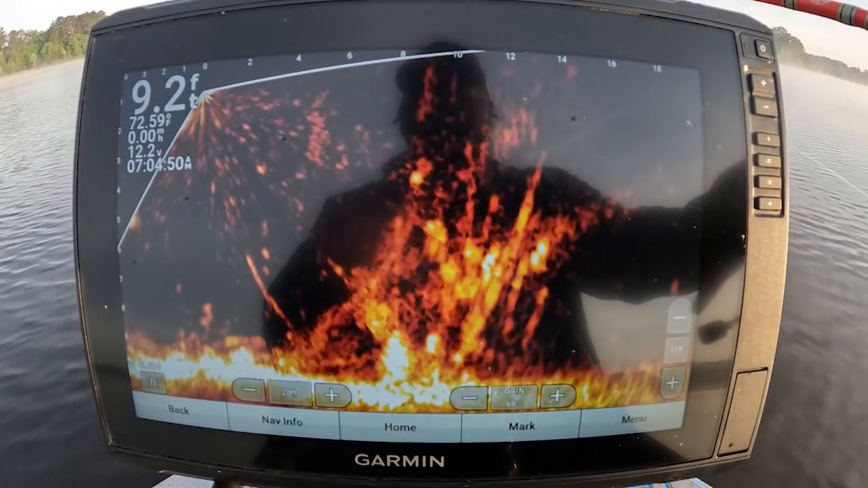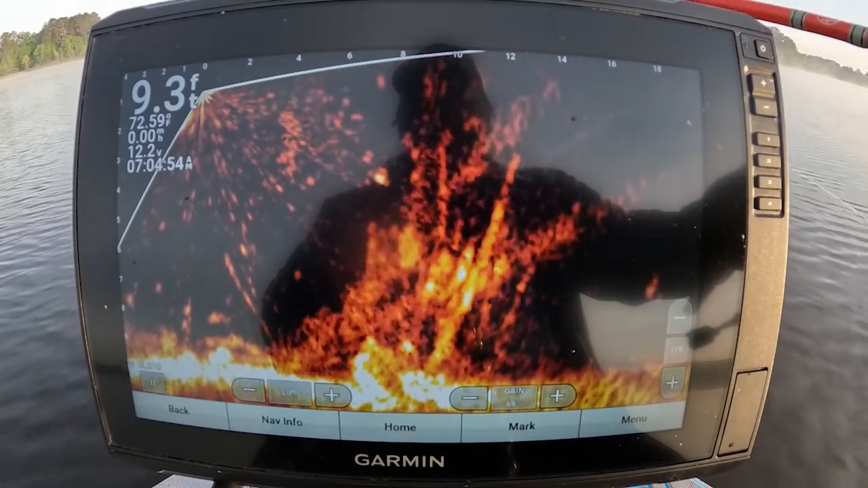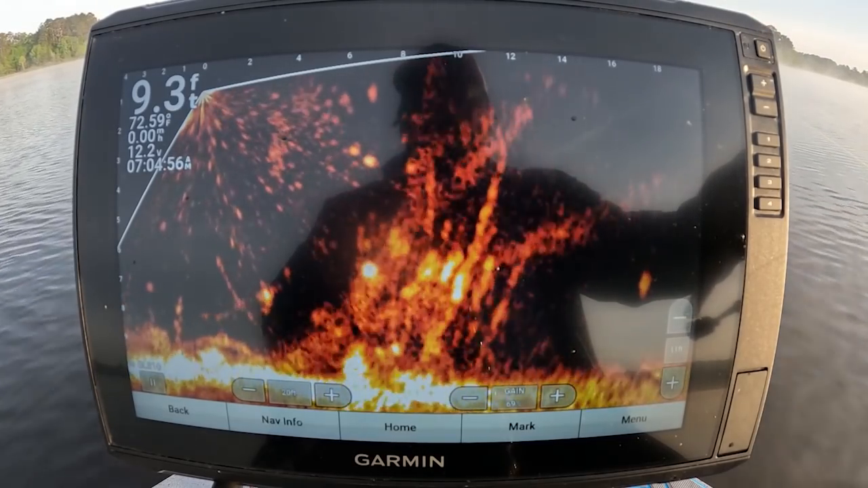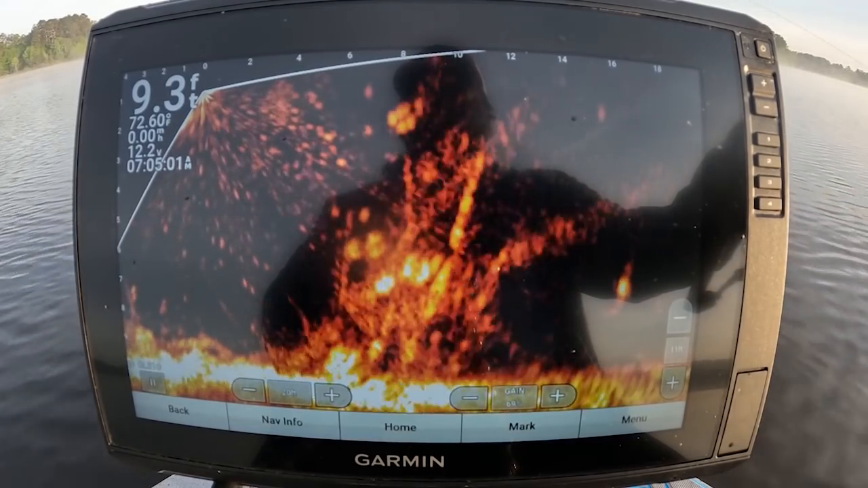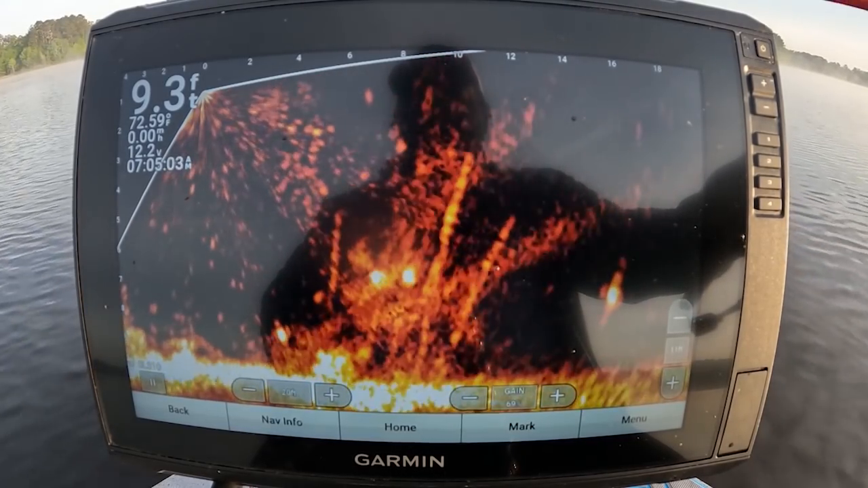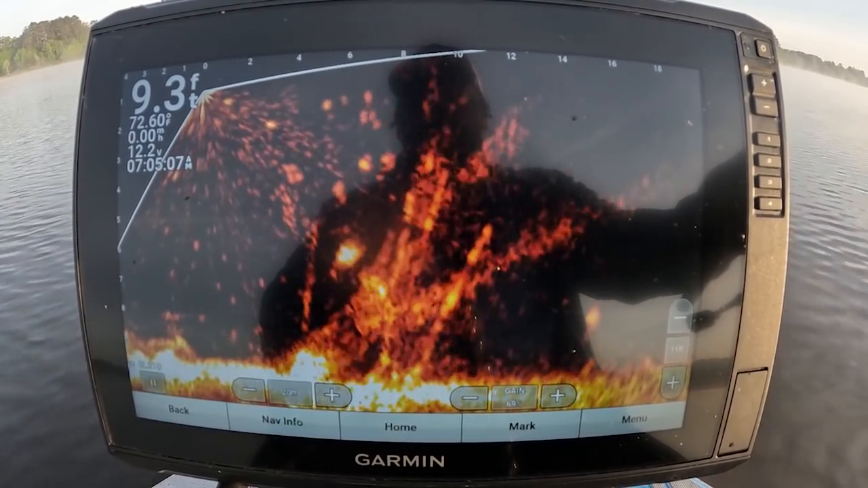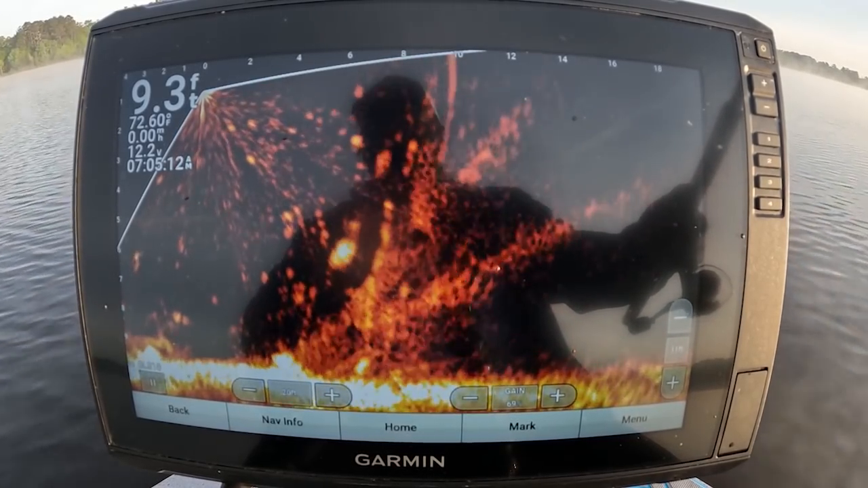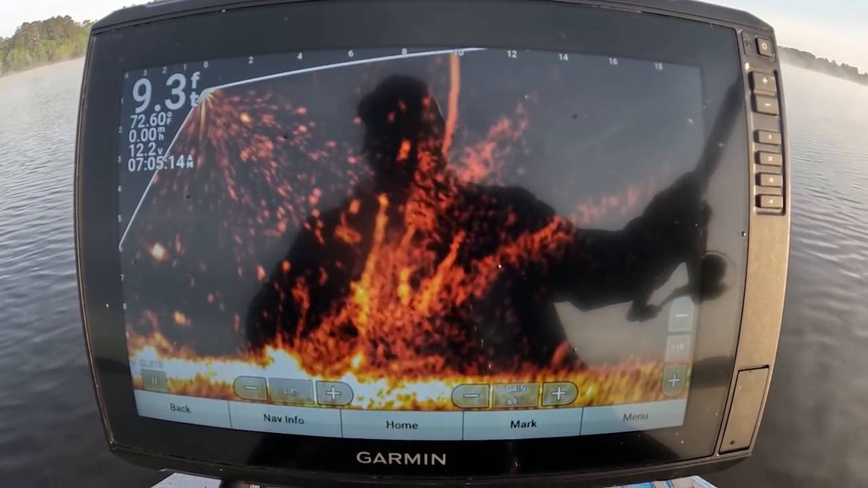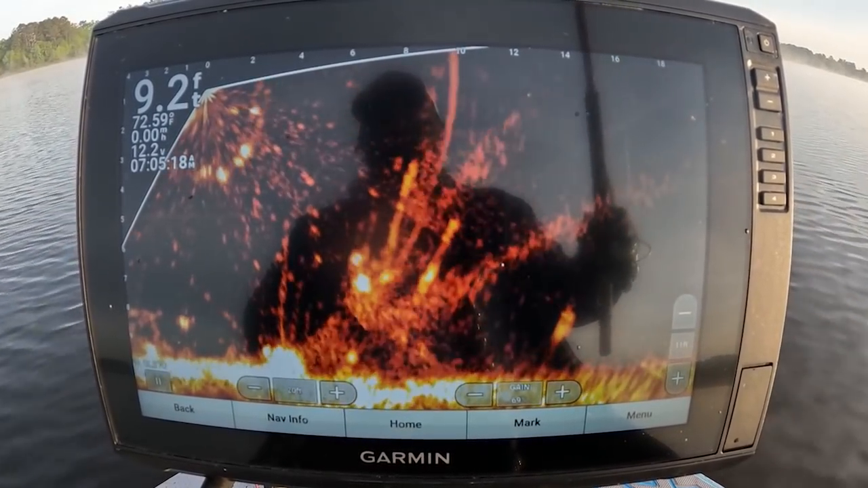Got one coming. See if you get it. Drop it back on. Here he come. Come on, get it. Come on. There's several of them in there. Looking right at it. Big fish right here, y'all. He's looking at it. He don't want it. See, they do me like that too.